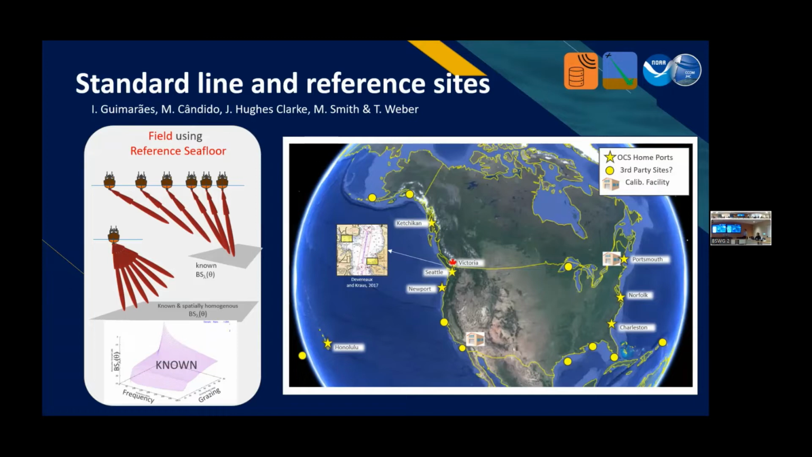There are 2 open questions with this as we continue to move forward down this path. One is that once you've calibrated, you have a reference site, you want to take your surveyor, go out, calibrate the system, collect your data, make your products, and then submit it to your hydrographic office. How do you carry that calibration?